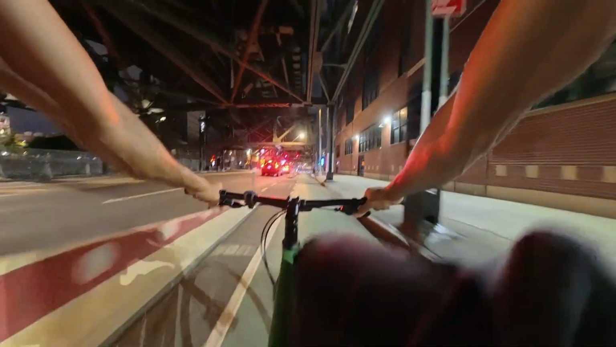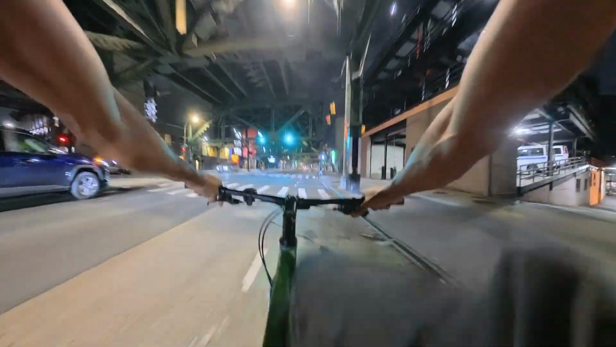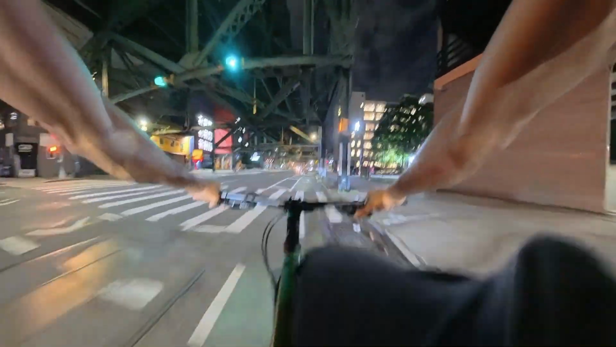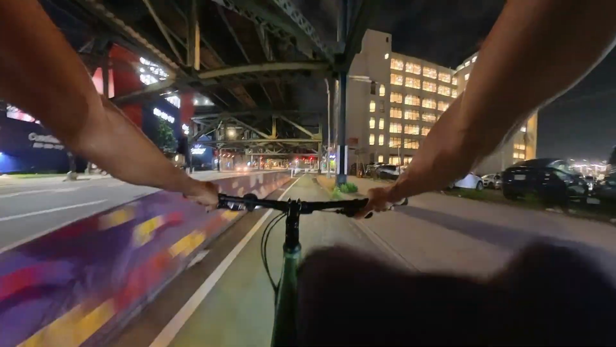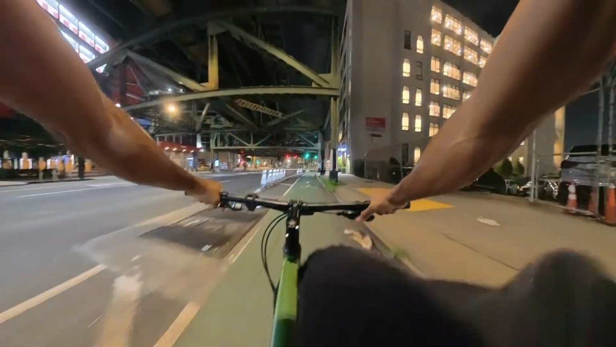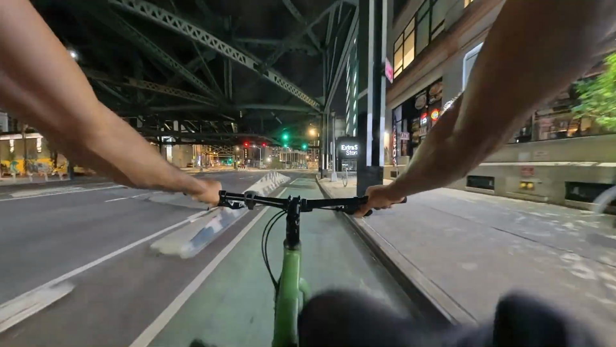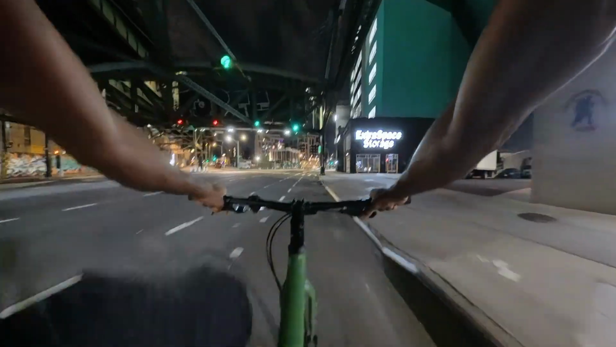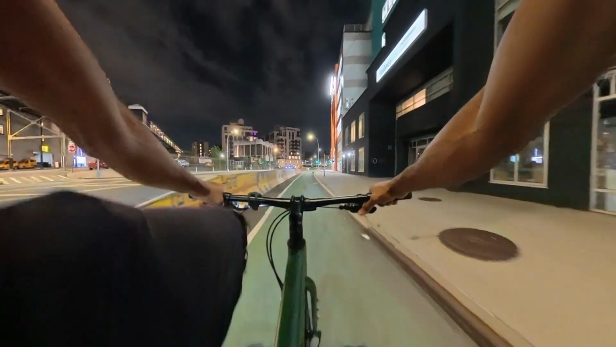Definitely want to record on my mileage that I do. See how much I have by the end of the month and also by the end of the year. This probably was a good, I don't know, 6 miles maybe I missed out on.